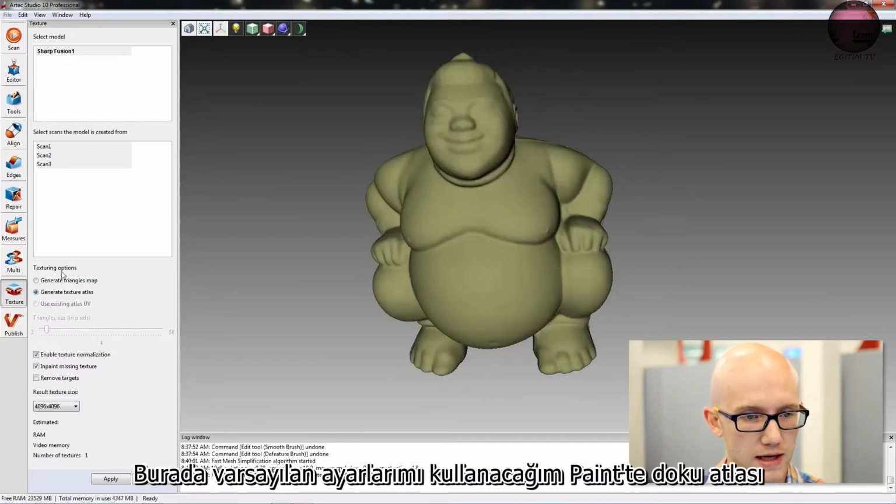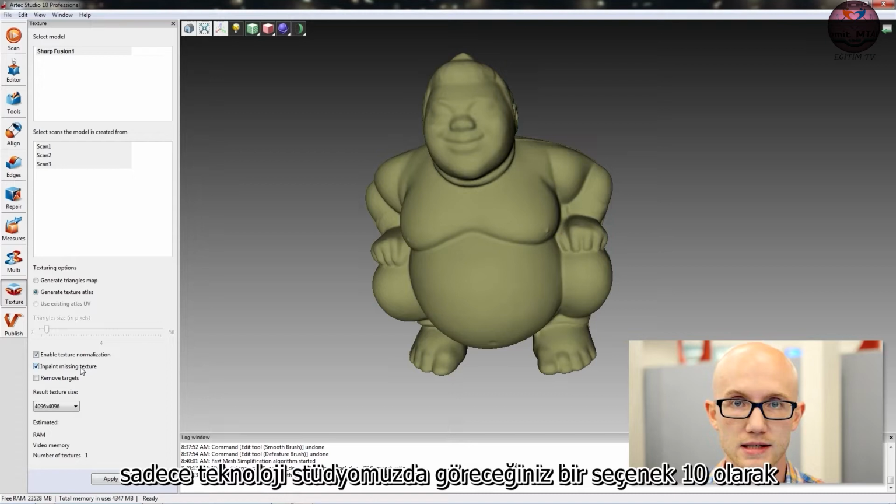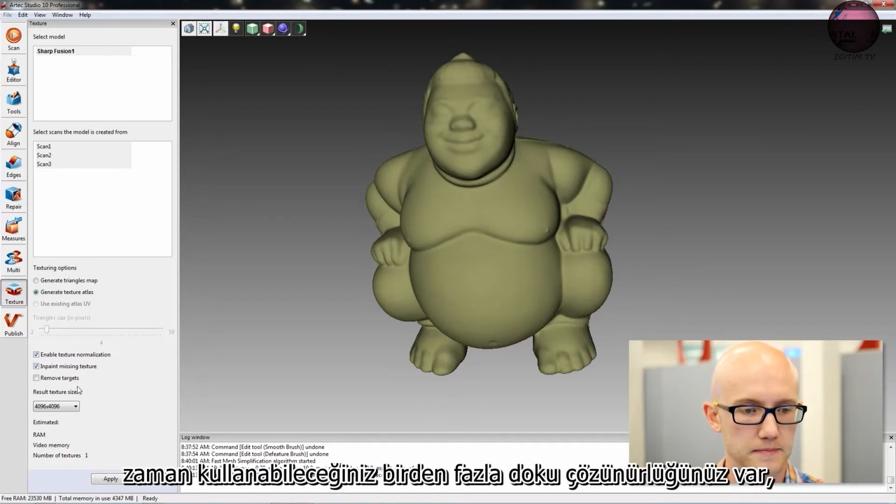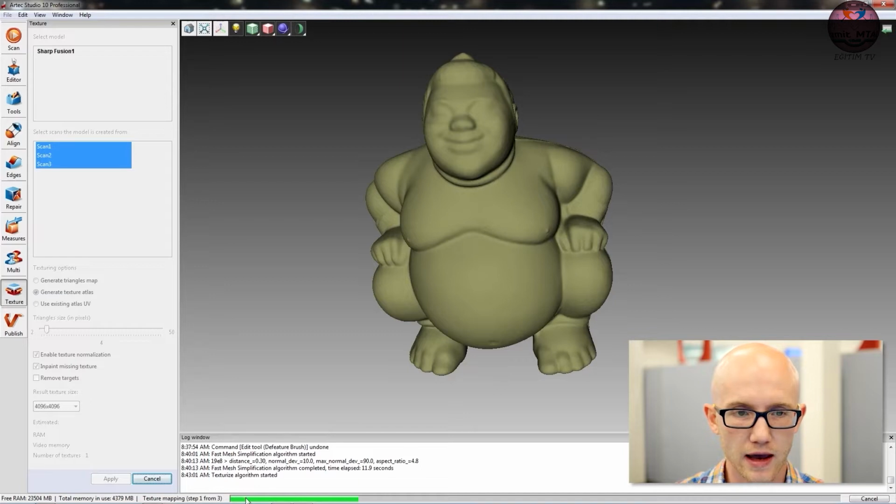I'm going to use my default settings here. Texture Atlas. In Paint, missing texture is an option that you will only see in Artec Studio 10, as well as the remove targets option, but texture normalization is in Studio 9, and you want to leave that enabled most of the time. You have multiple texture resolutions you can use.